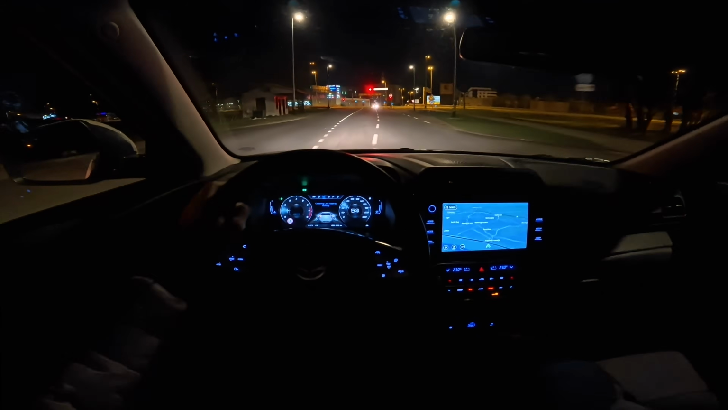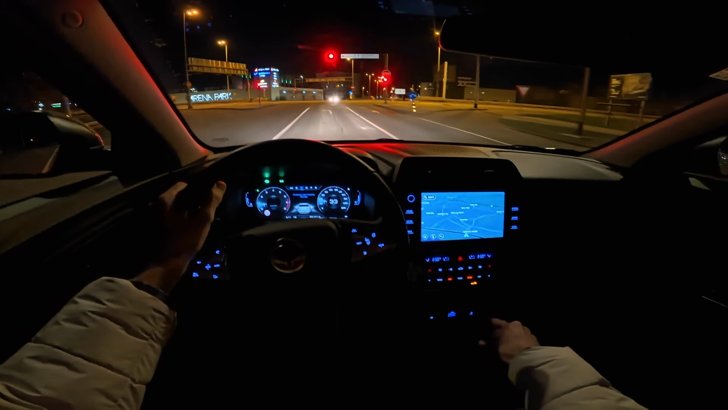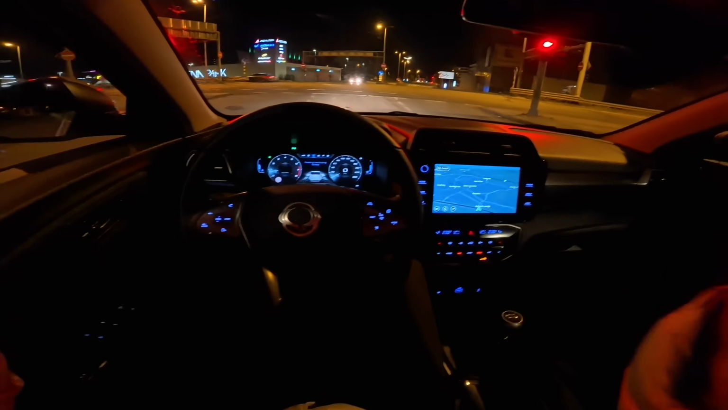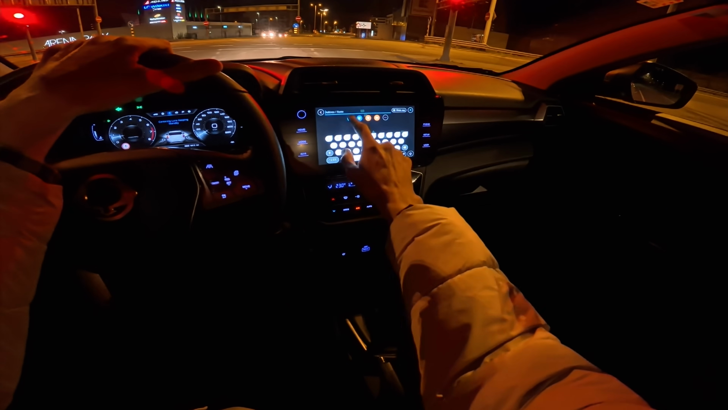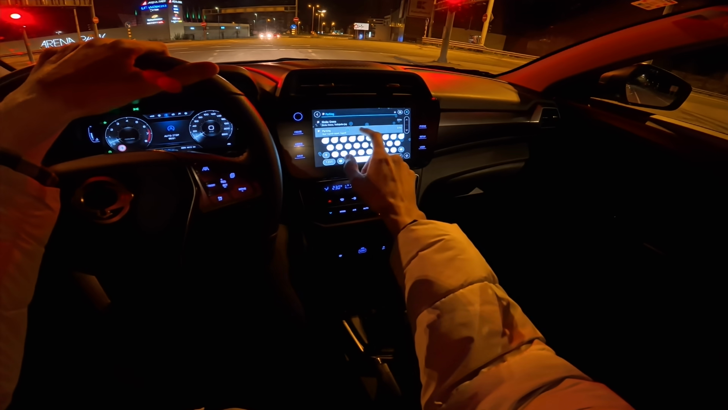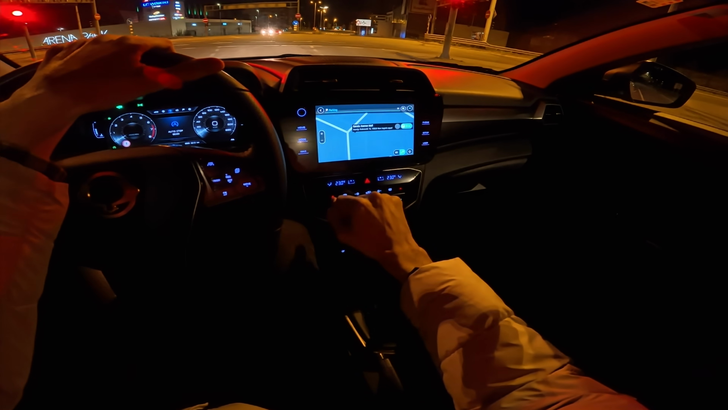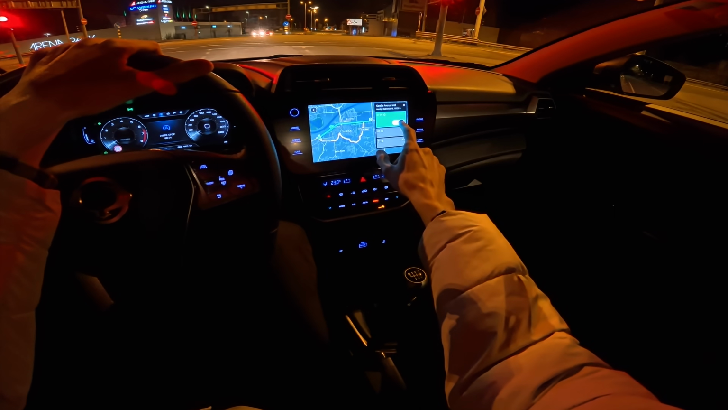Now we're gonna see here. Okay, let's see. Search. Yeah, it's same as the Peugeot and the Stellantis group.